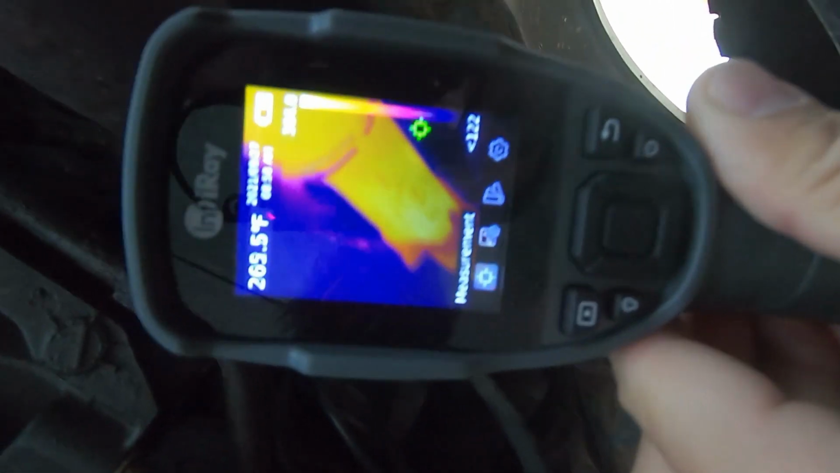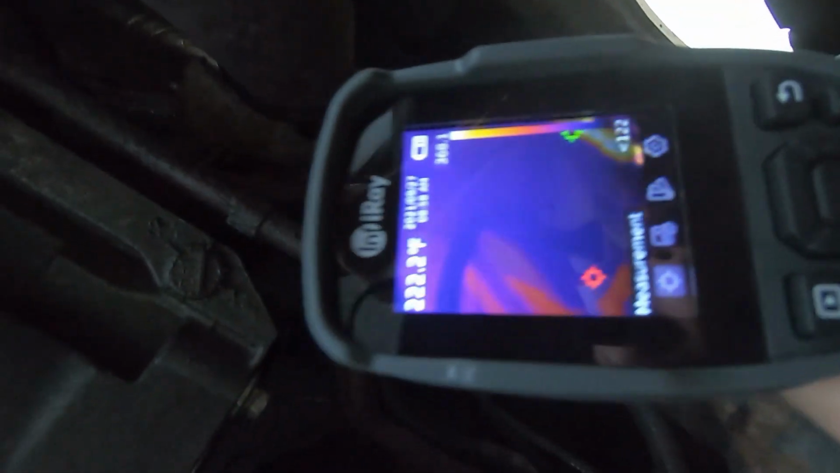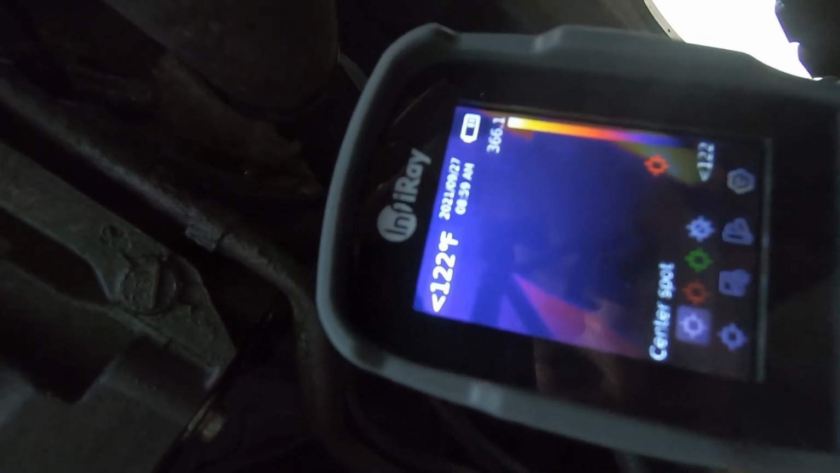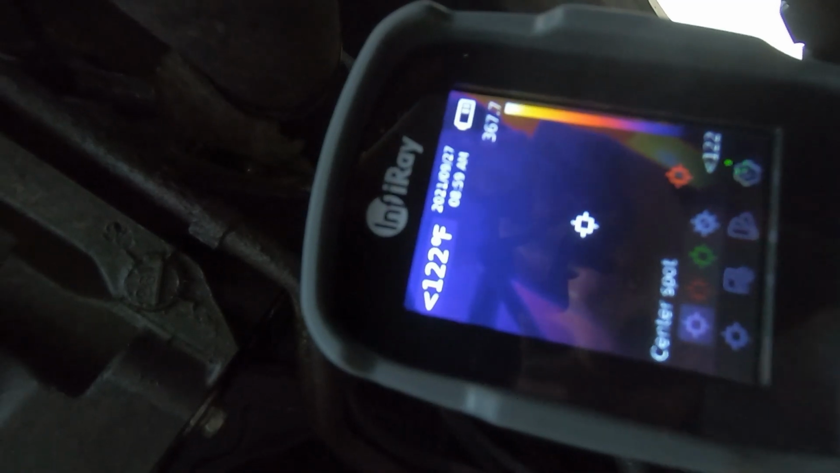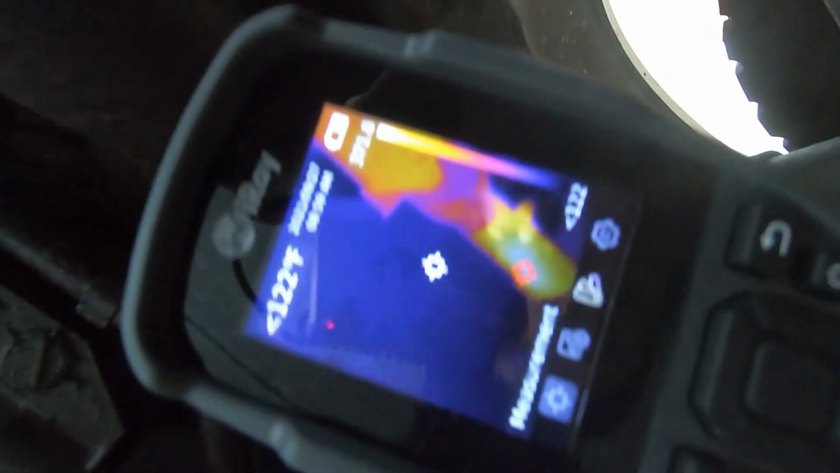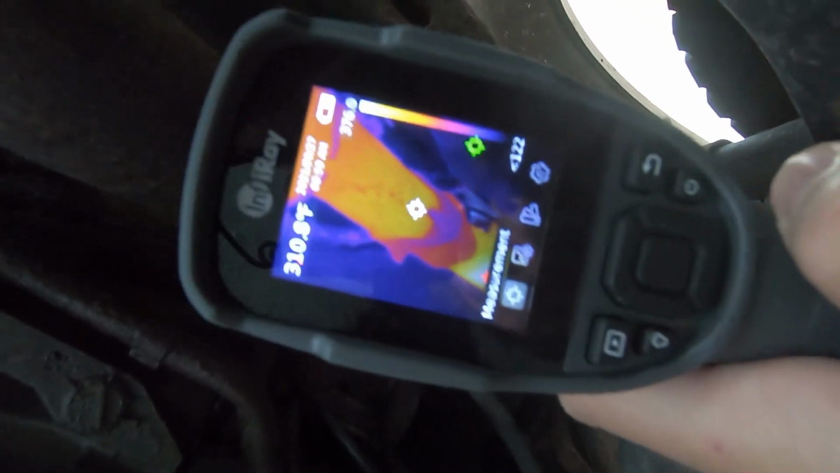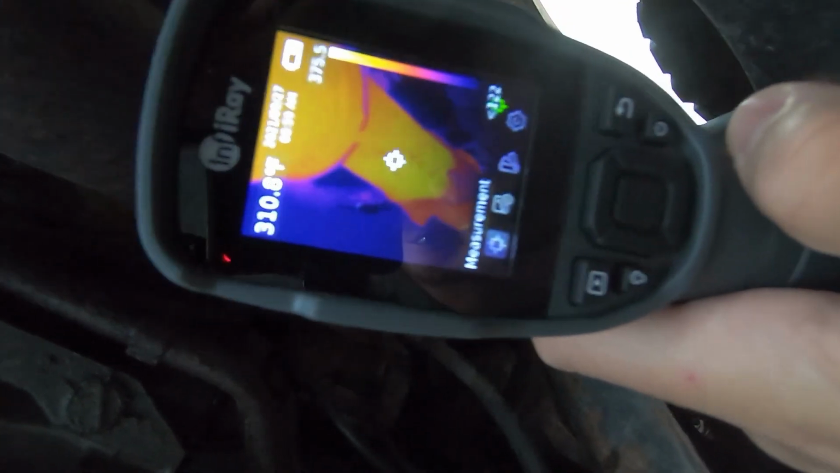Now, showing you guys how I found it was a little bit more difficult because I had this truck on the floor, and trying not to get burned and get a good picture of what was happening was quite difficult. But the accuracy of this and its ability to pick out this little hole that was leaking was absolutely amazing.